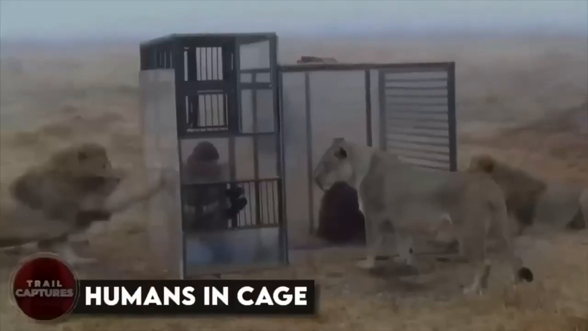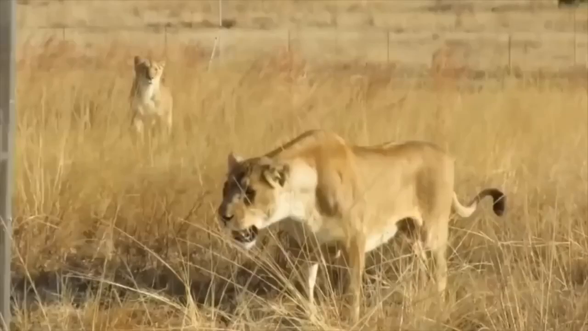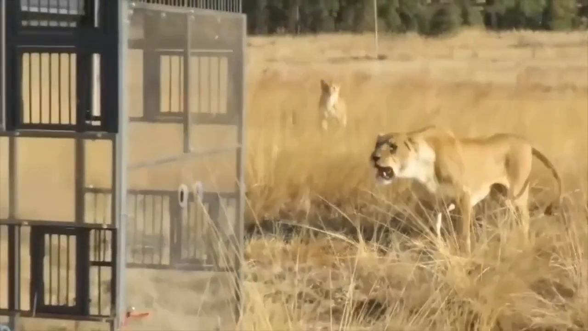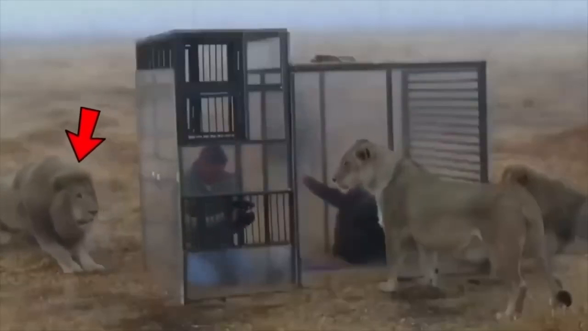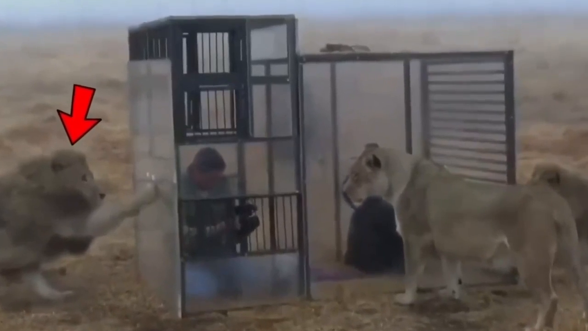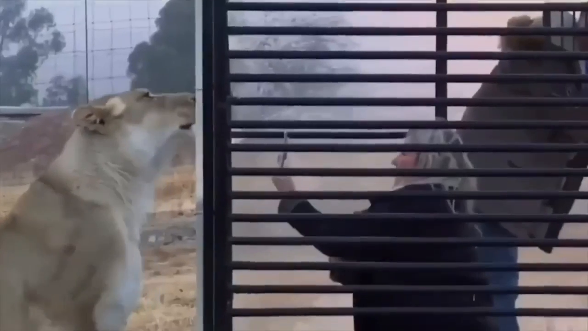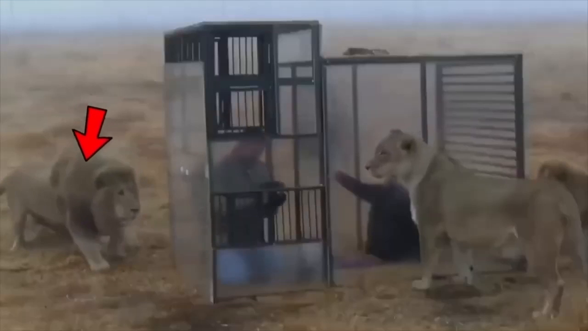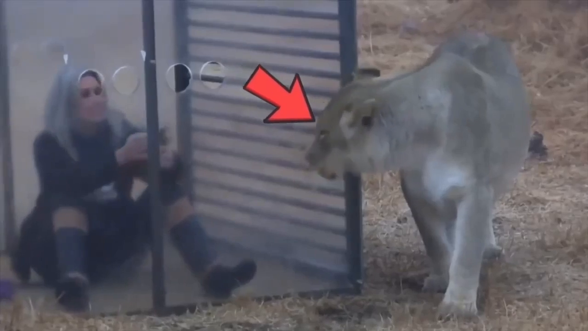Humans in cage. Do you consider yourself brave? Would you be willing to step into a cage in the middle of a jungle where lions are roaming nearby, just to get a closer and better look at these magnificent beasts? There's actually a tourist spot in Harrismith, South Africa, where they'll put you in an enclosure and leave you in the midst of lions. In a video, you can see an elderly couple sitting calmly inside the cage, while lions are roaming around and even sitting on top of the enclosure as visitors take pictures.